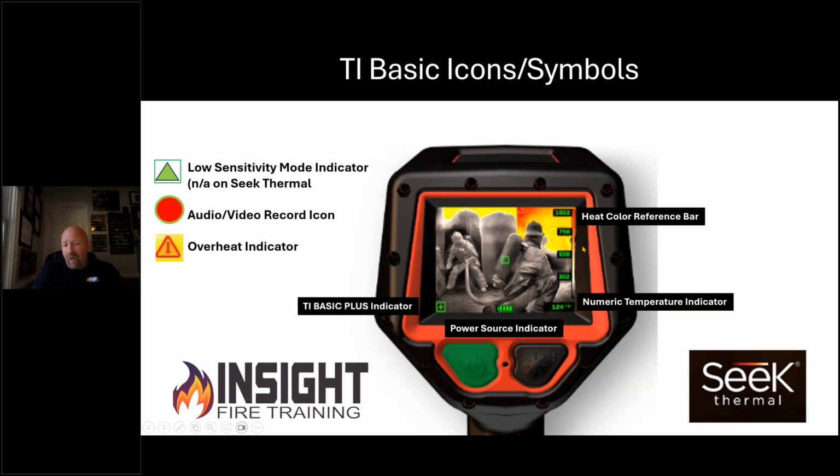The bar on the right-hand side has a heat color reference bar. You'll see that it goes from black, gray, white, yellow, orange, red. If it's an NFPA compliant camera, it also has this green bar going up and down, trying to give you an indicator of where you are. I'm not a big fan of that. I think that's just kind of confusing because you move, it's dynamic. You're not stationary in filming.